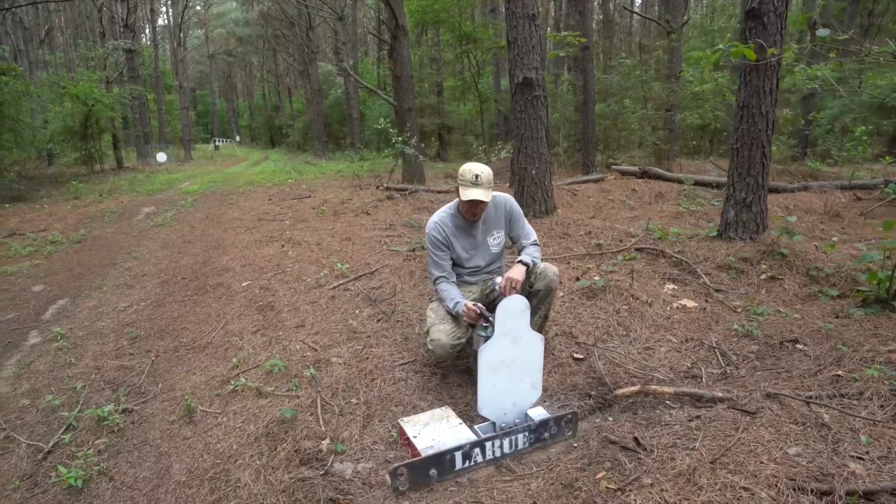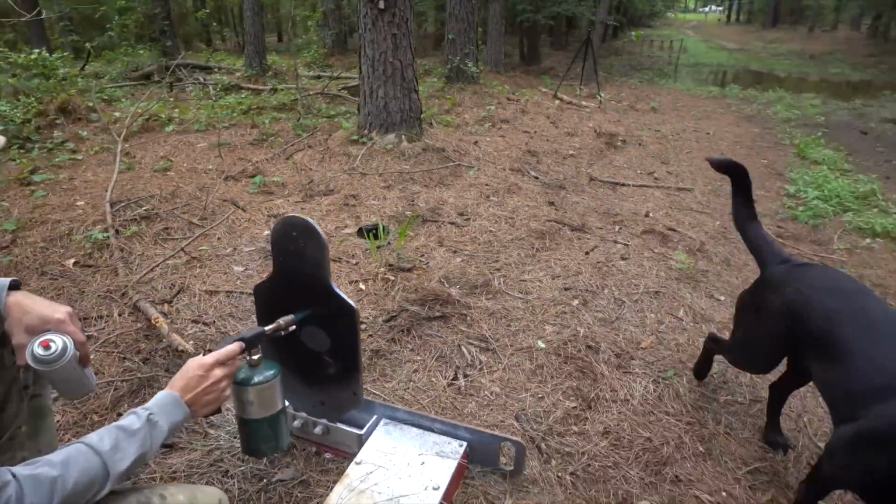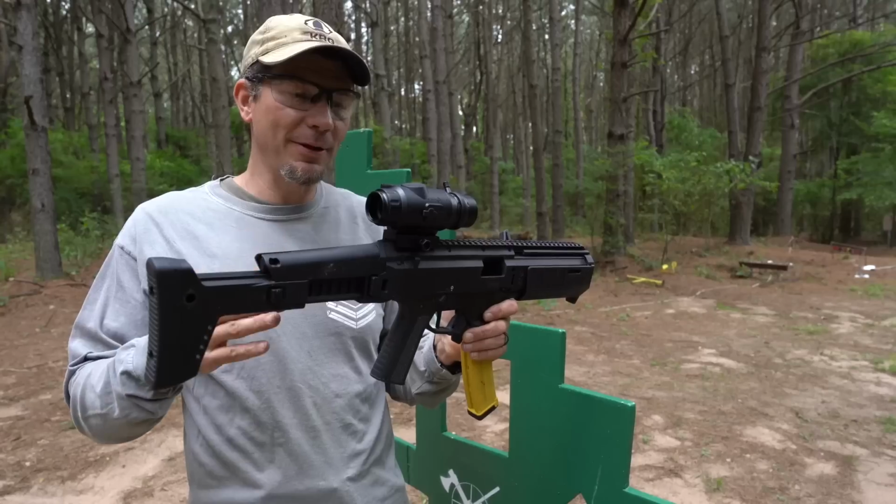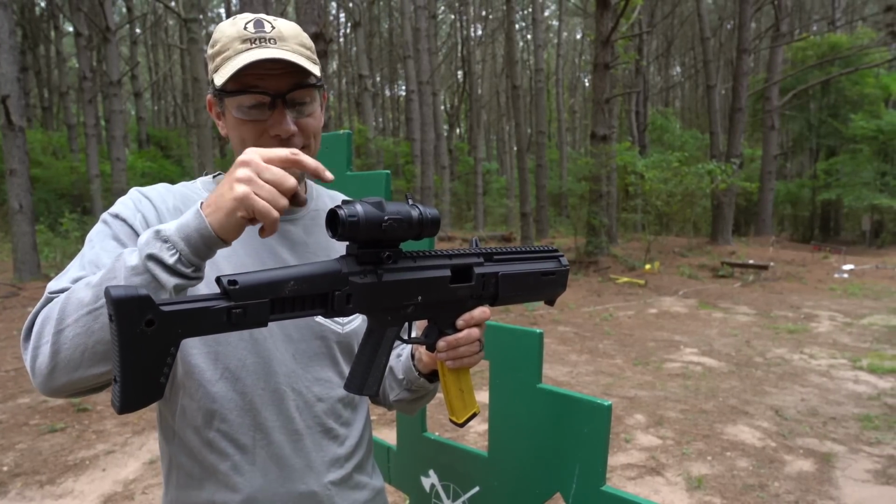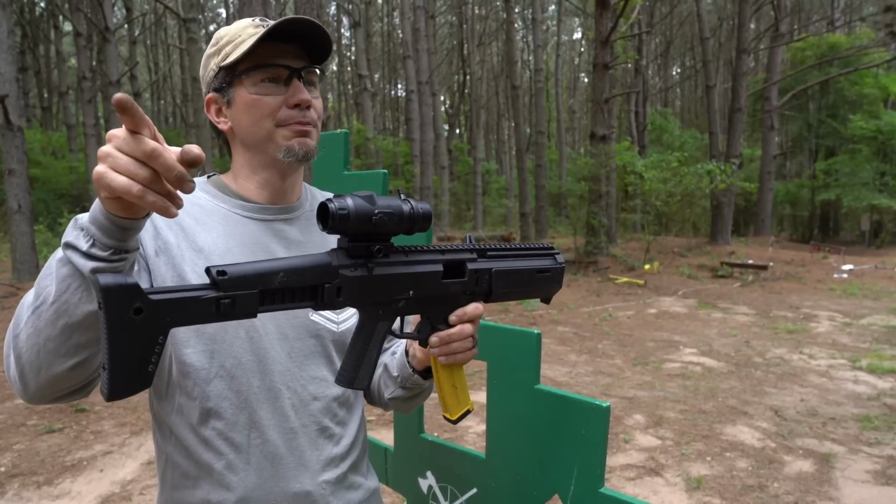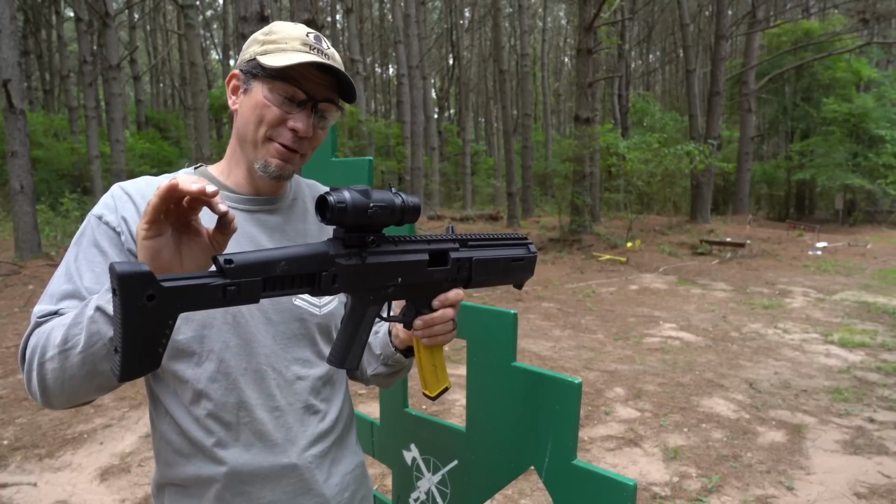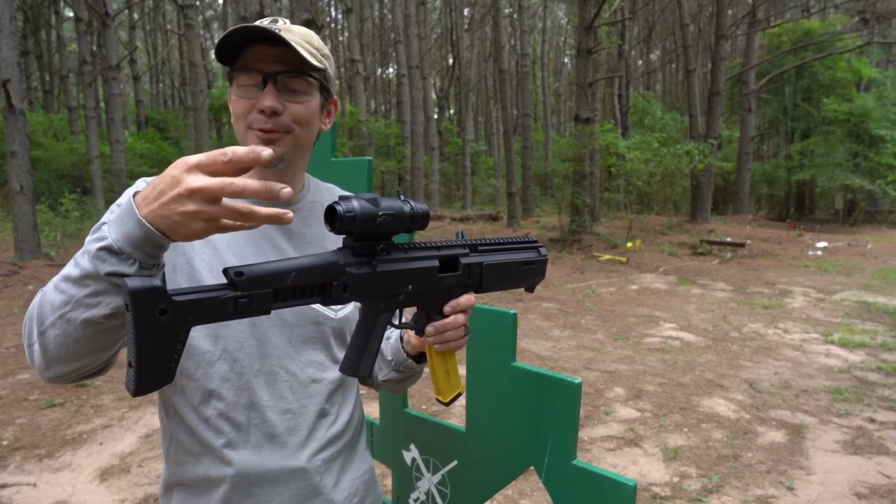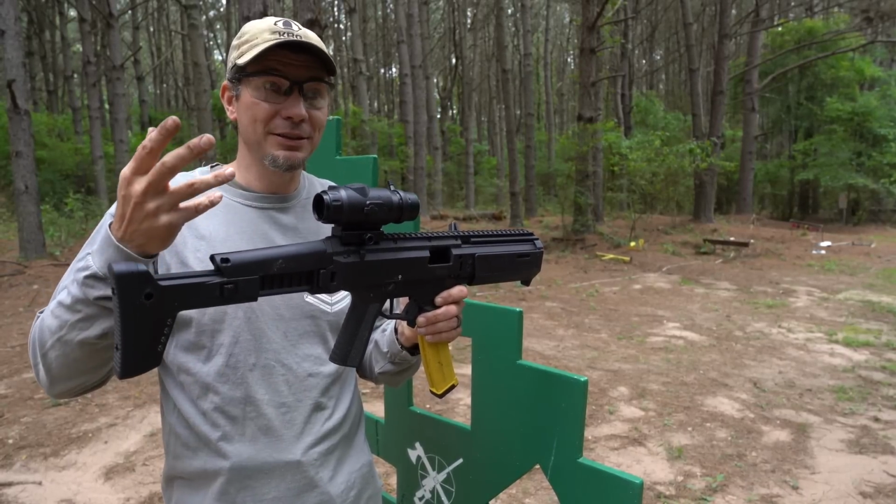So 175 yards out there, we have a LaRue sniper target that we did our propane heat to. Now this is 9mm, 147 grain. It's going to drop like the Dickens. It is not zeroed, I'm just being lazy. The zero still matches the .22, so it's like several feet off. With a slower 9mm round though, we might be able to see it in flight, and like you would see a trace mirage, we will have a thermal bullet trace.